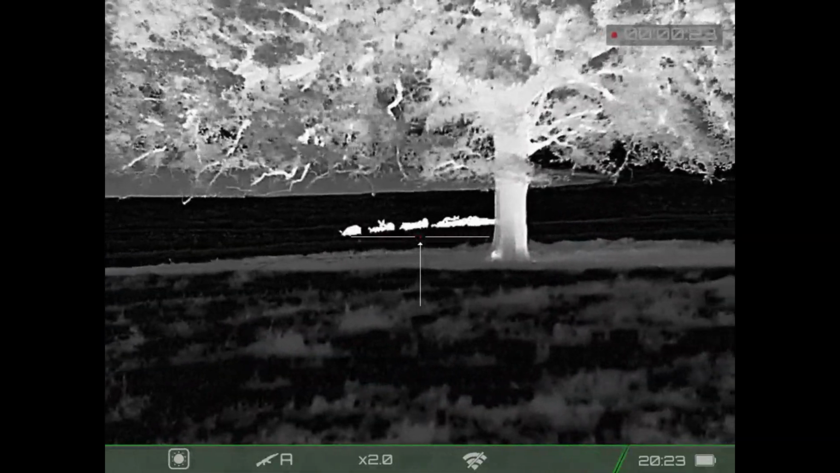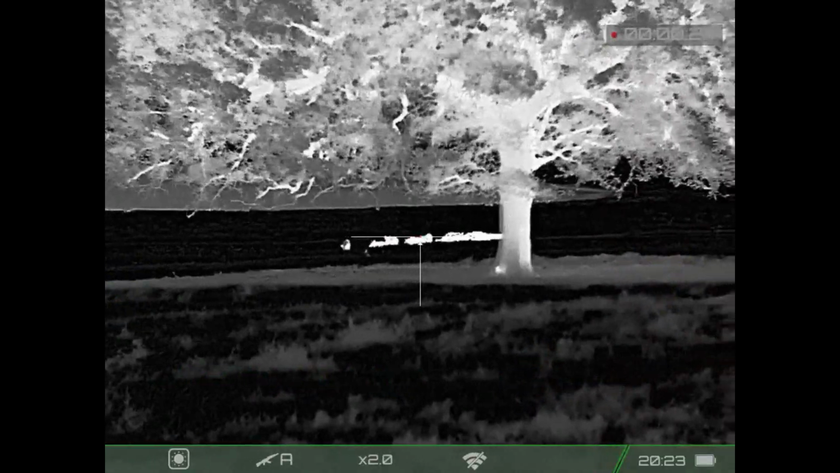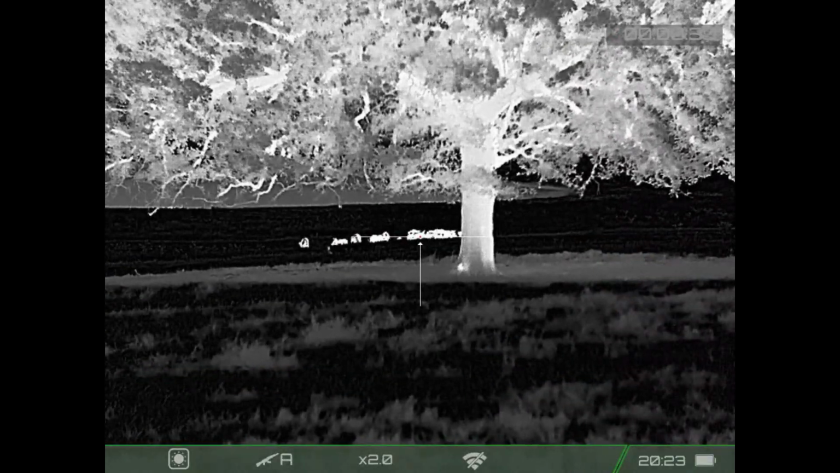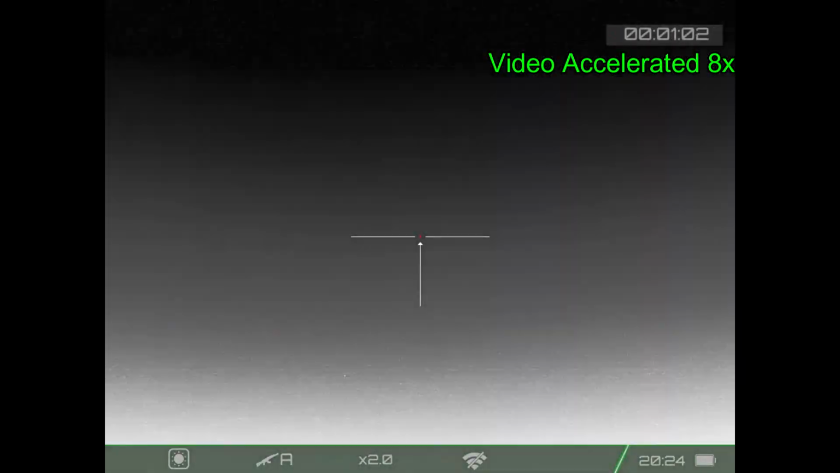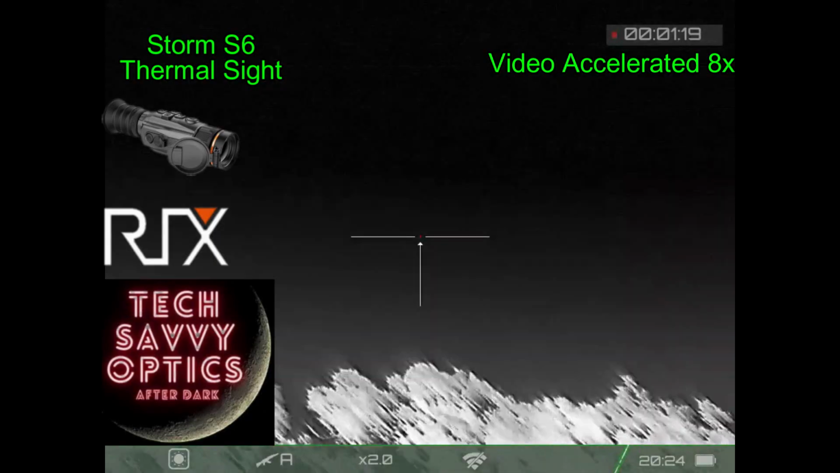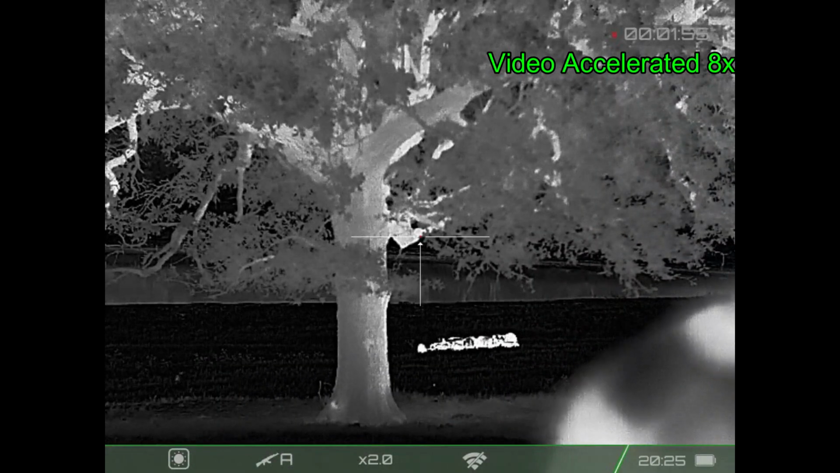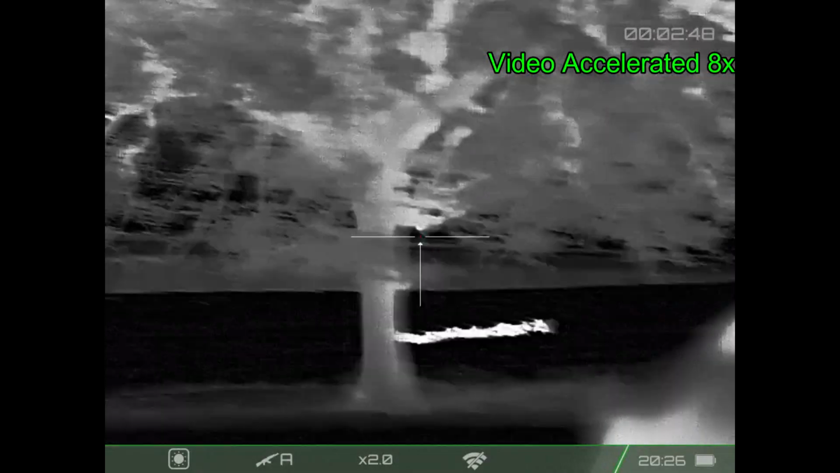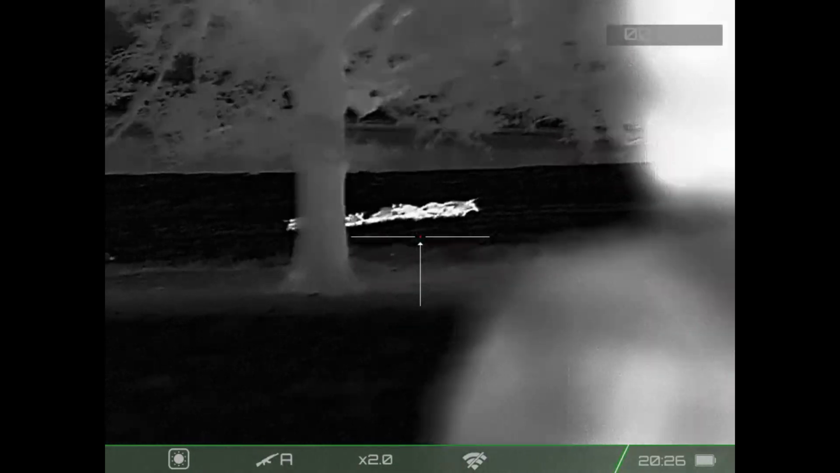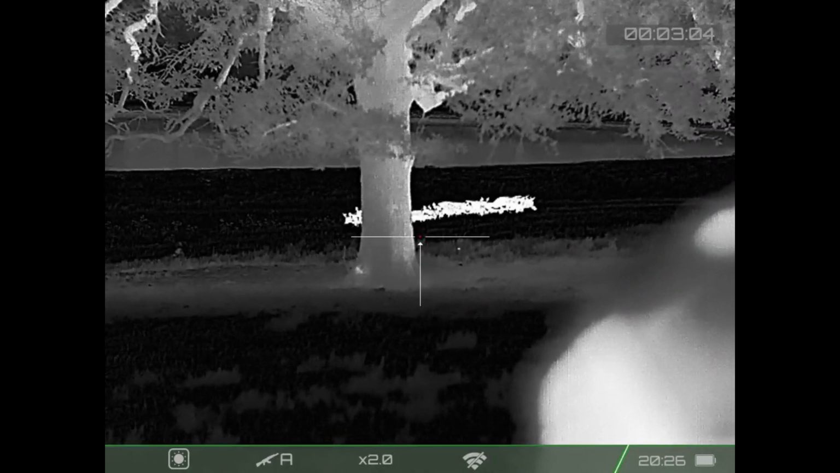Well, how do you feel about shooting from here? You want to move up? He's going to be shooting some Dreadhill Armory loaded Hornady SST 120 grain bullets. So at this point, I really can't do much but follow Jake around. And while I've sped up the video here, we're moving into a different position. I'm getting video through my Rix Storm S6 thermal weapon sight. I'm using it as a handheld, so no worry about me scanning Jake with it and potentially shooting him because there's no rifle attached. We've now moved into a shooting position, and Jake is going to get on the hogs with his rifle.